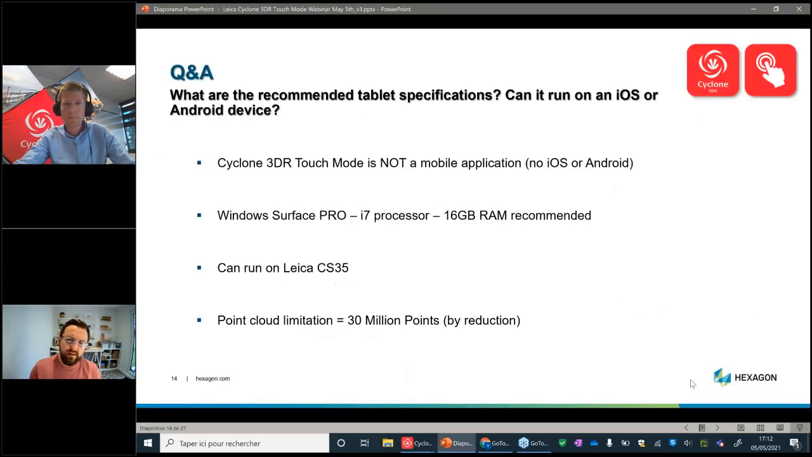Okay, that's excellent. And I think the 30 million point limitation actually is probably sensible, obviously, to protect the RAM and the load and everything. But actually, 30 million points is a lot of data, and when you do verification, you don't always need the densest point cloud. So yeah, it makes complete sense.